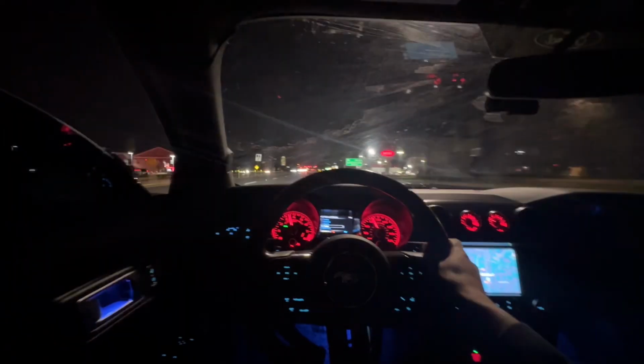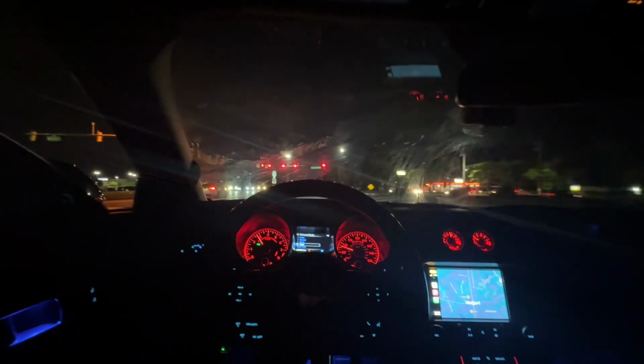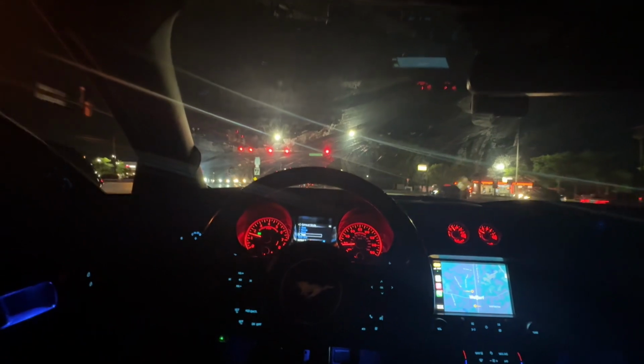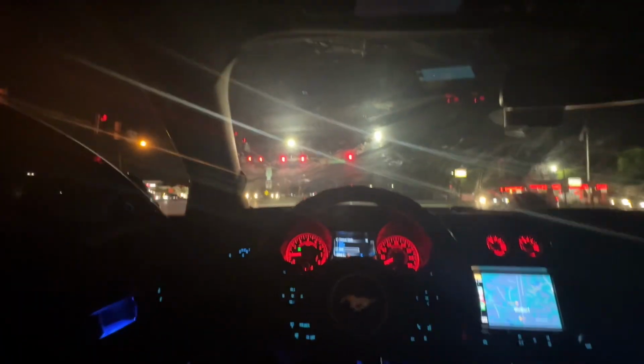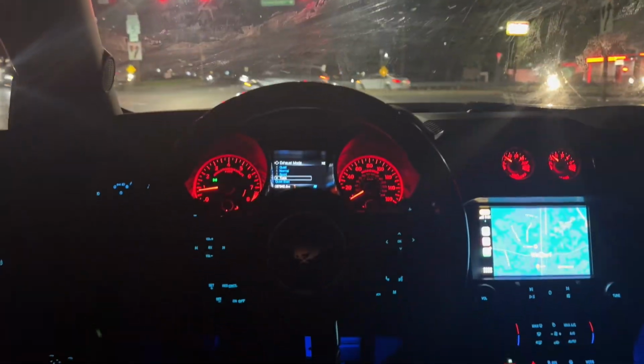Some pops? Anything? Ooh. Ooh. Okay, something light. Ooh, look at the C7. Look at the C7. Hey, he got some in the exhaust too.